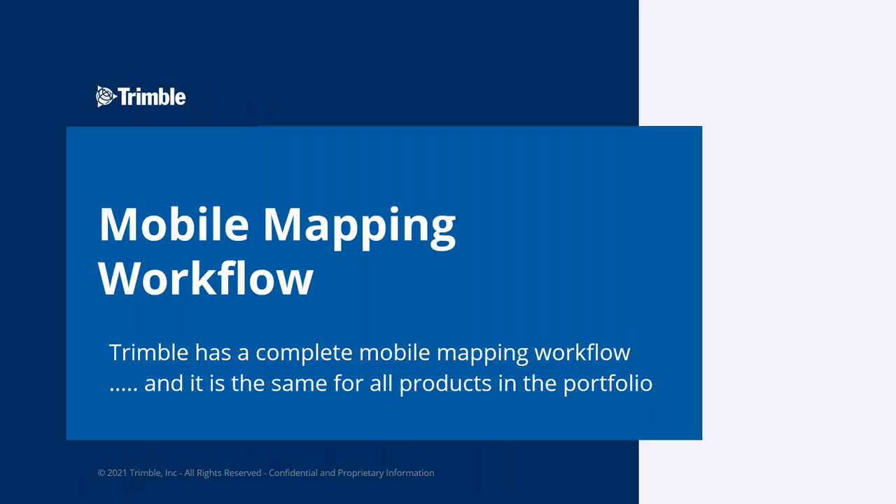The workflow. We pride ourselves in Trimble that we're not just throwing hardware over the fence to people, but we are providing a complete field to finish solution. That's very important to us, and we continue to develop our software capabilities to optimize the workflow for mobile mapping, and will continue to do so.